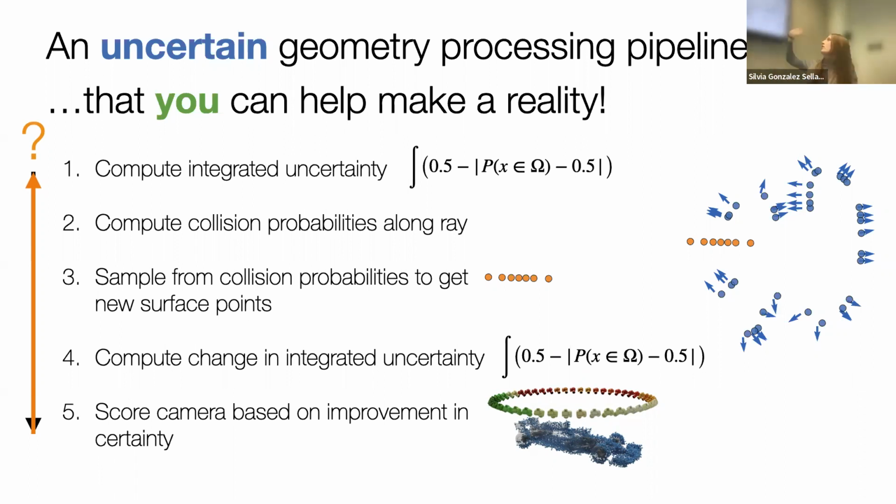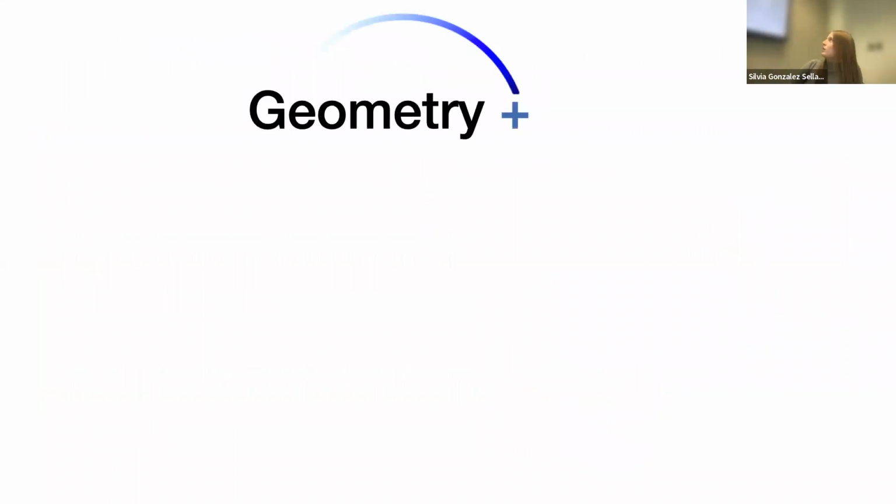Anyway, these are genuinely projects I don't have time to do. So reach out to me if you're interested and maybe we can do it together. You'll be the first author. That's my bargain. And hopefully I've convinced you of this geometry plus vision.